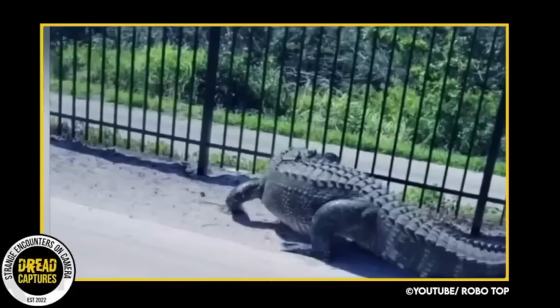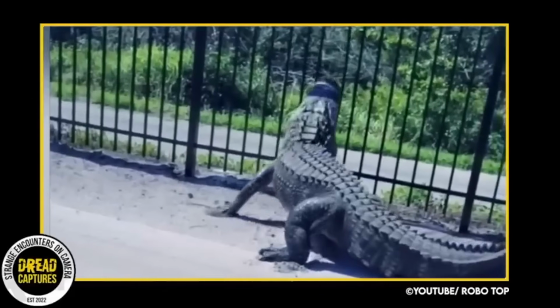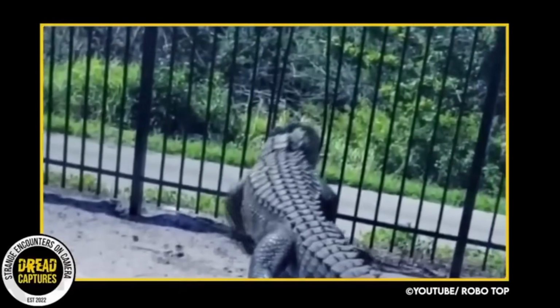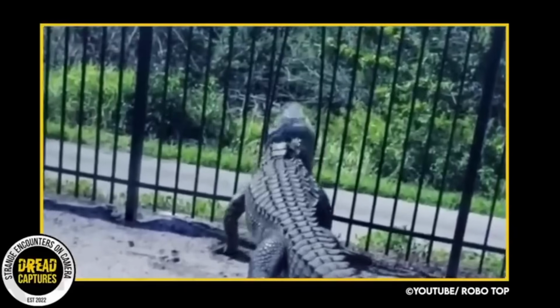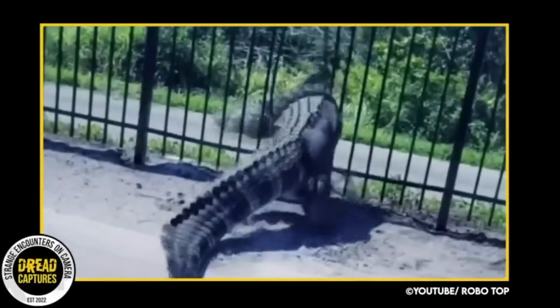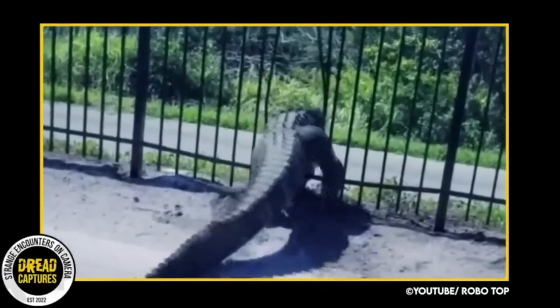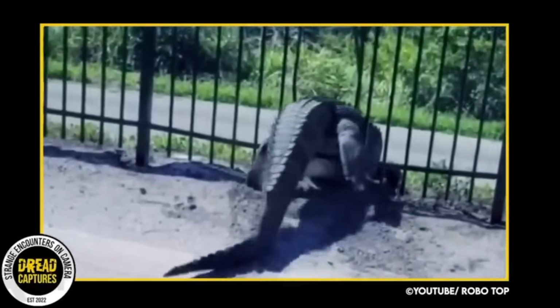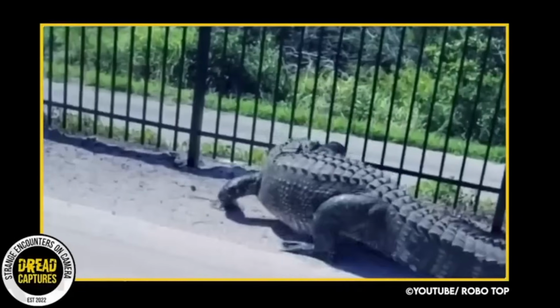This is an incredible video here. A man says an alligator, which he had never seen before, made its way through a courtyard, but got stopped. Very briefly stopped by this black metal fence. Just look at this. Look at the power. I don't even really know what to say. Let's watch it again.